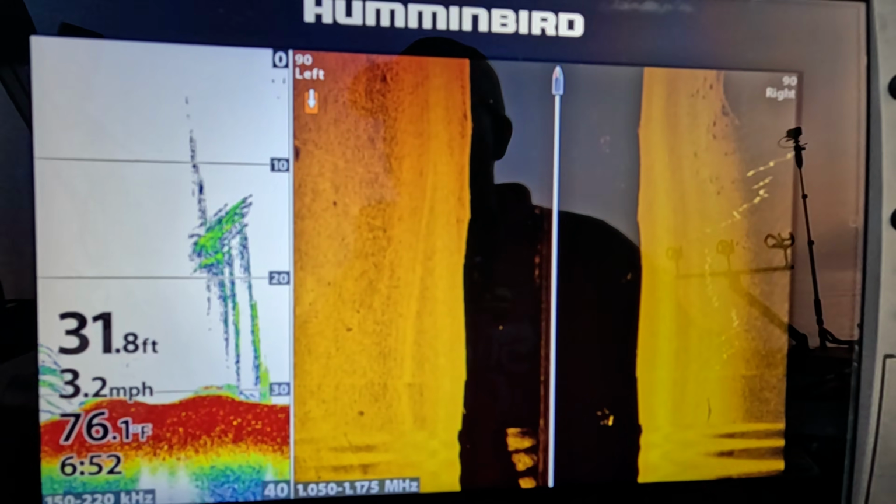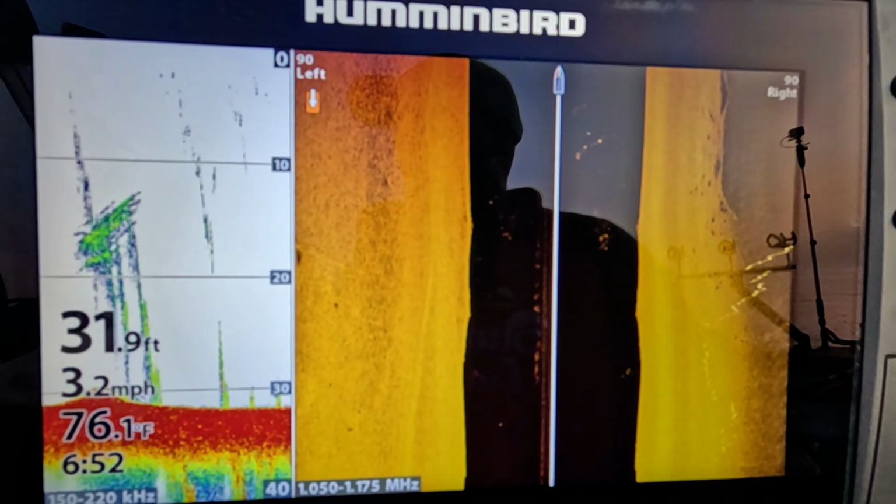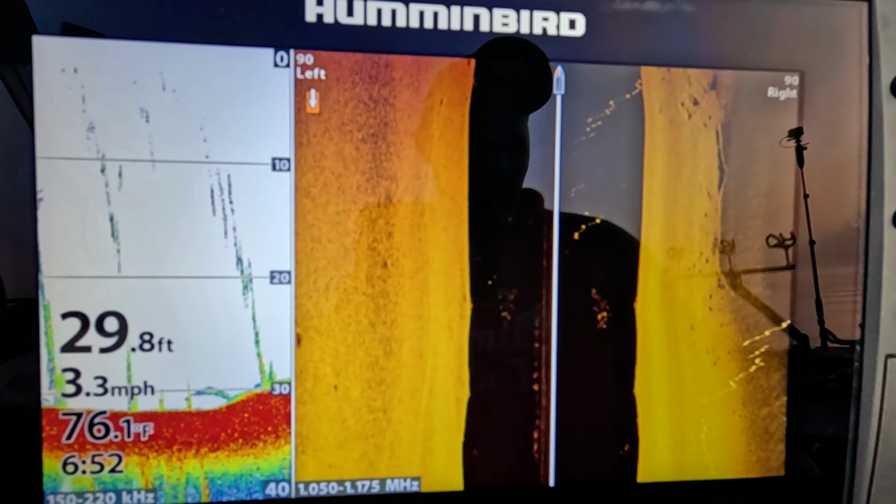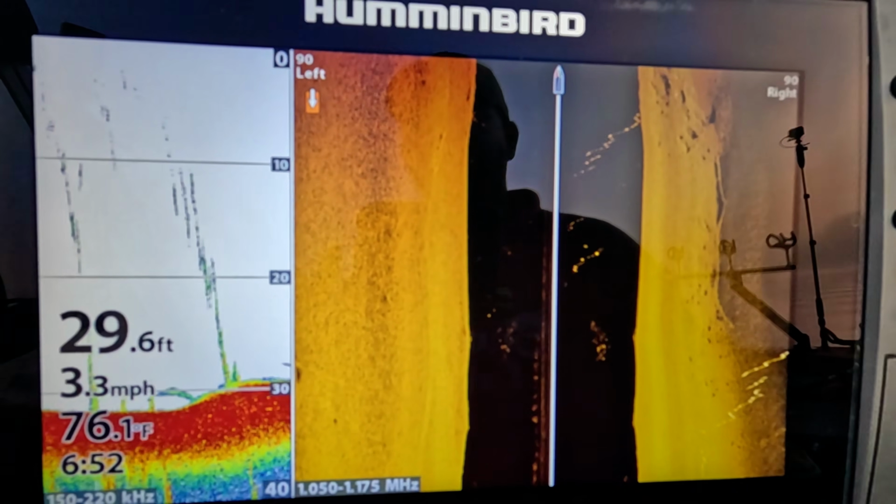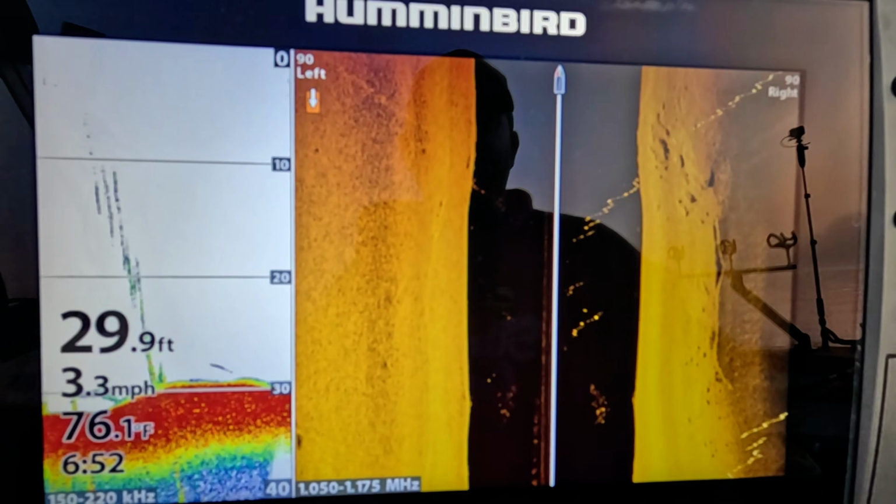We're on a 30-foot mud bank, and it's late summer, early fall. Probably gonna be a lot of mussels through here, and mussel beds hold fish. So we're just gonna look and scan this section as we go down through here.